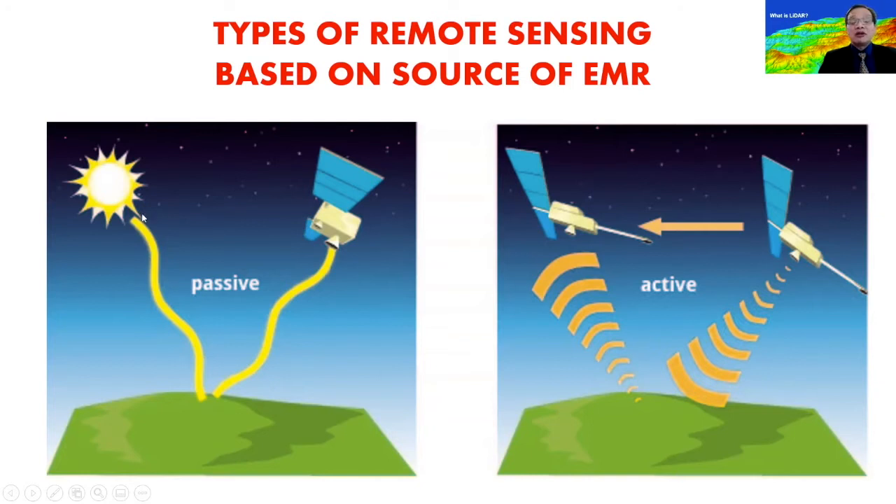And the EMR, or the electromagnetic radiation that is reflected back, is the one that's actually captured by the sensor, in this case, a satellite or a UAV. In this kind of remote sensing setup, we call this passive simply because the electromagnetic radiation is naturally occurring, coming from the sun. That's why it's passive. And the sensor just captures this reflected radiation, which we call albedo or reflectance.